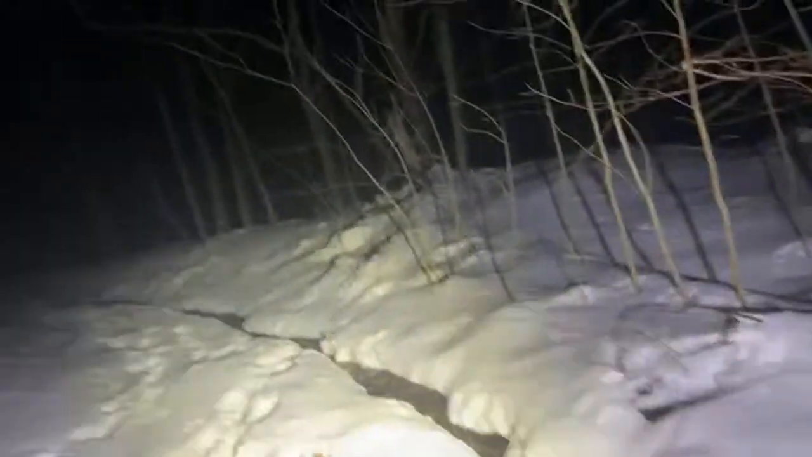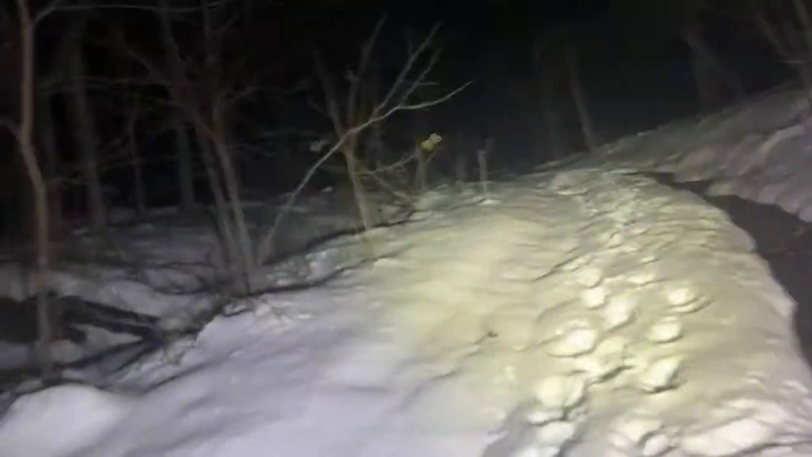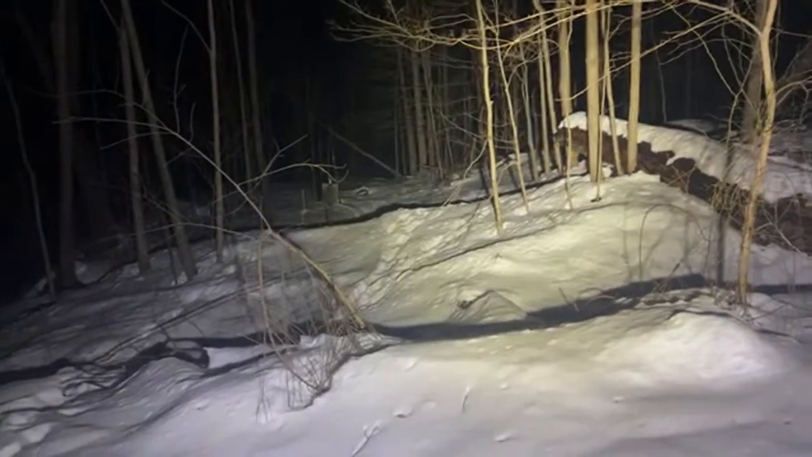Definitely a lot of animals. A lot of these are deer tracks. And I'm not mentioning a lot of them because I can clearly see they're deer tracks. Hopefully I find some of them tonight. They're definitely around here.